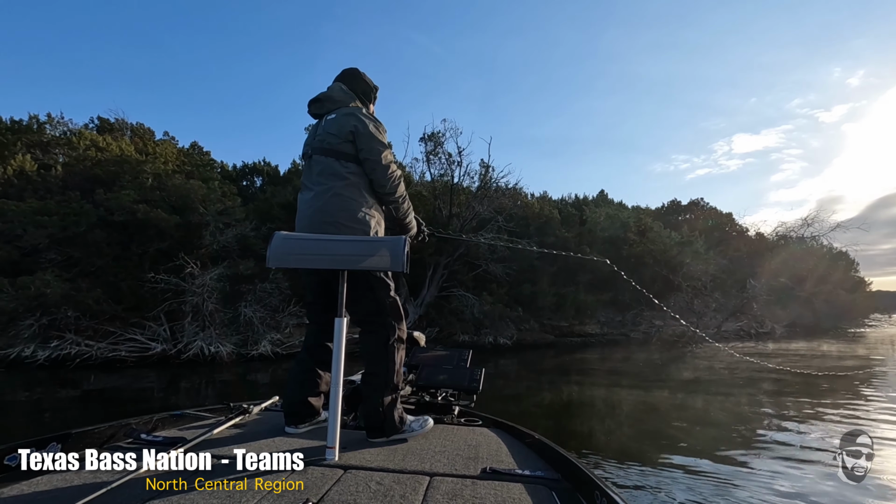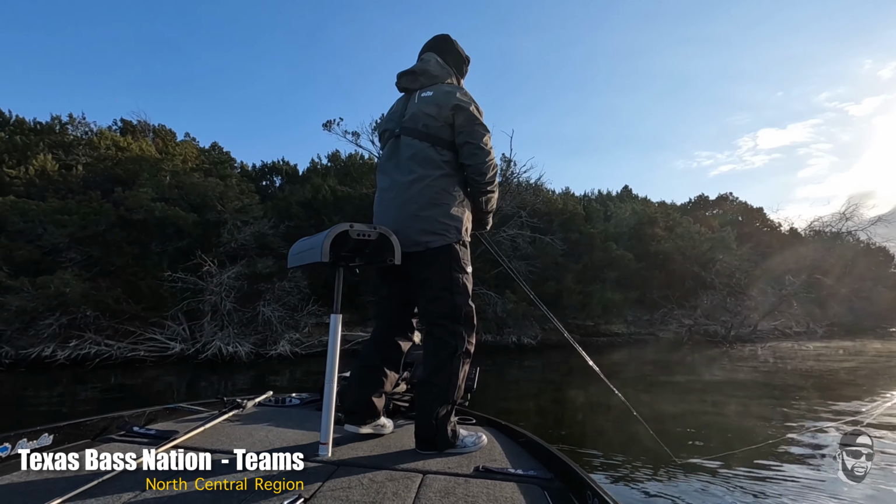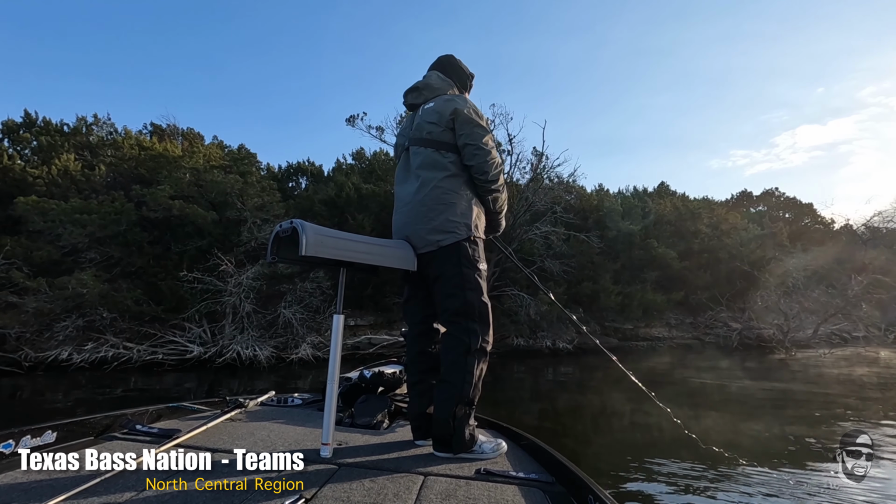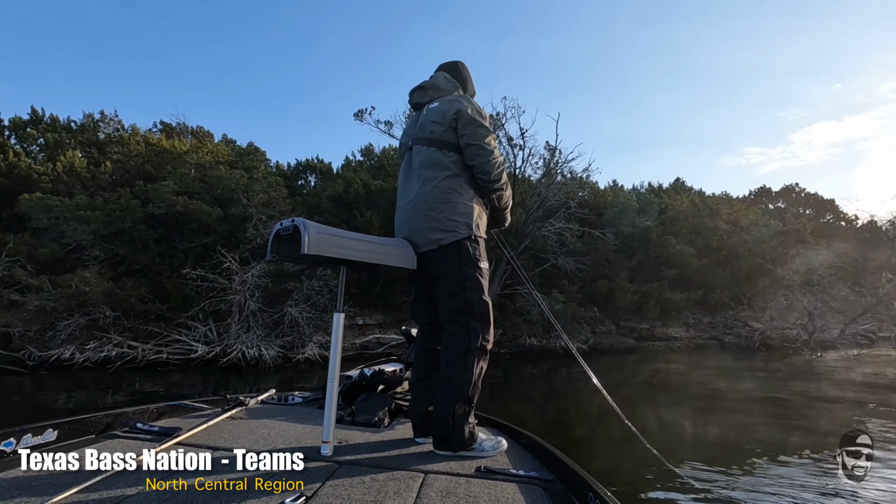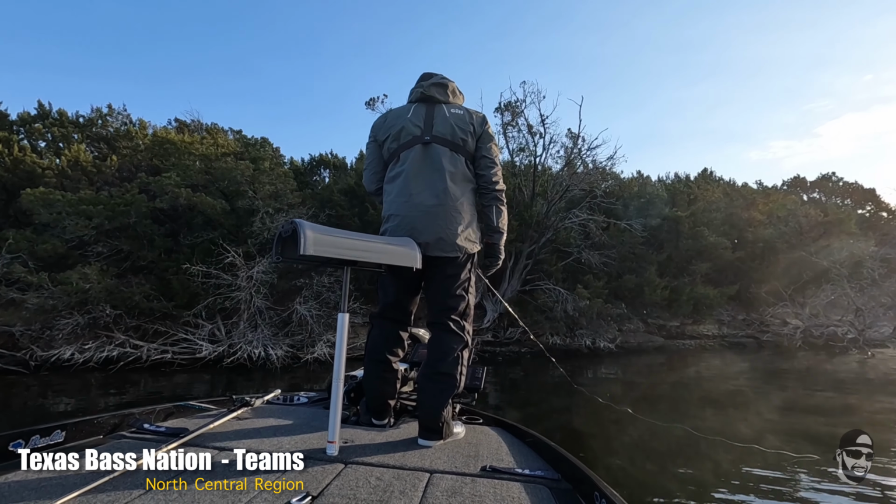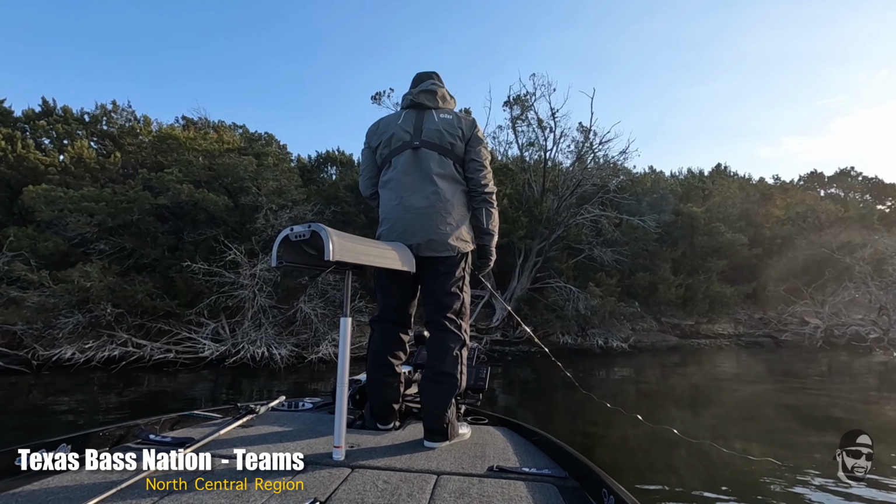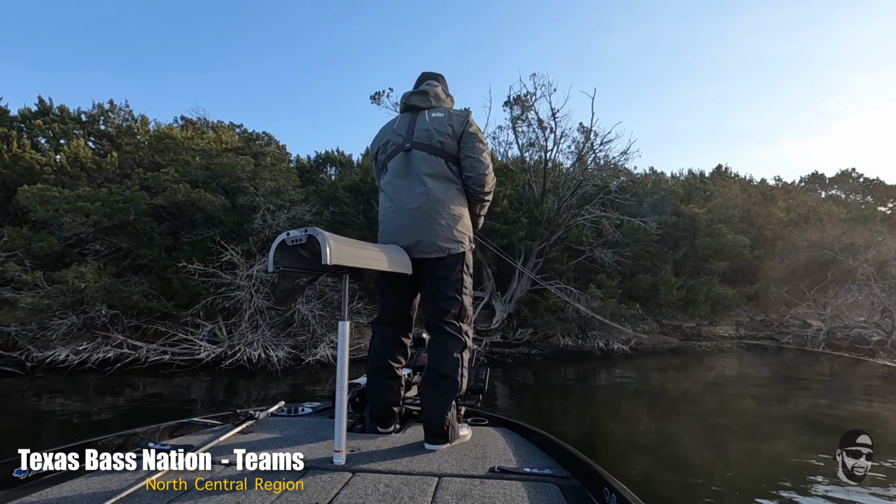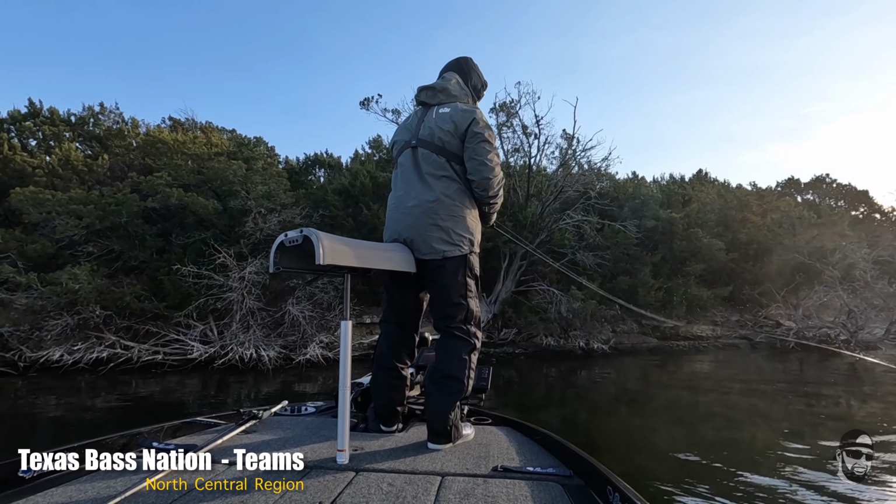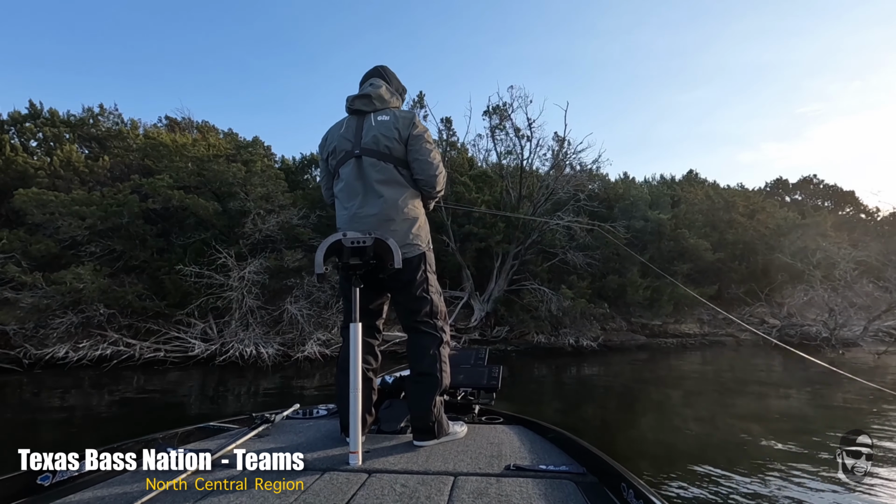But doing these tournaments, we caught some nice sized largemouth. But like I said, unfortunately, we fell short of bringing a total bag together for the team event for the Texas Bass Nation. As far as club, we finished fourth doing our club derby. I won big bass with a bass weighing 4.33. But we definitely had a great time fishing both events together.